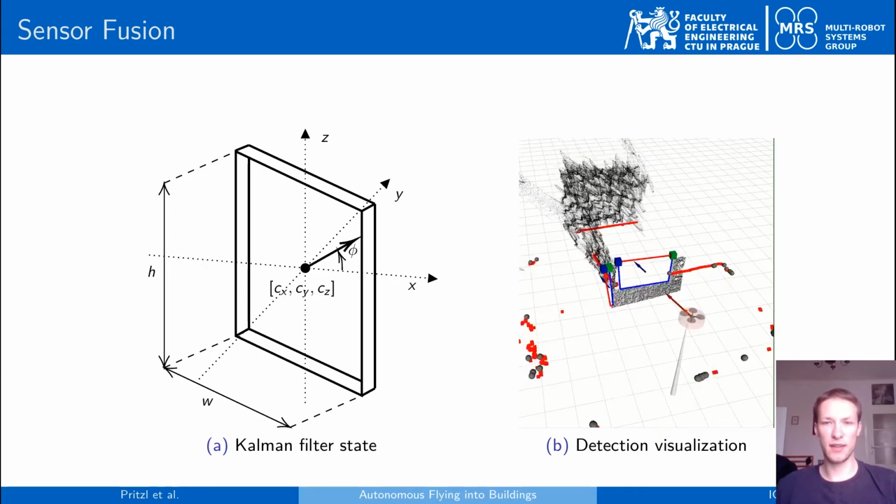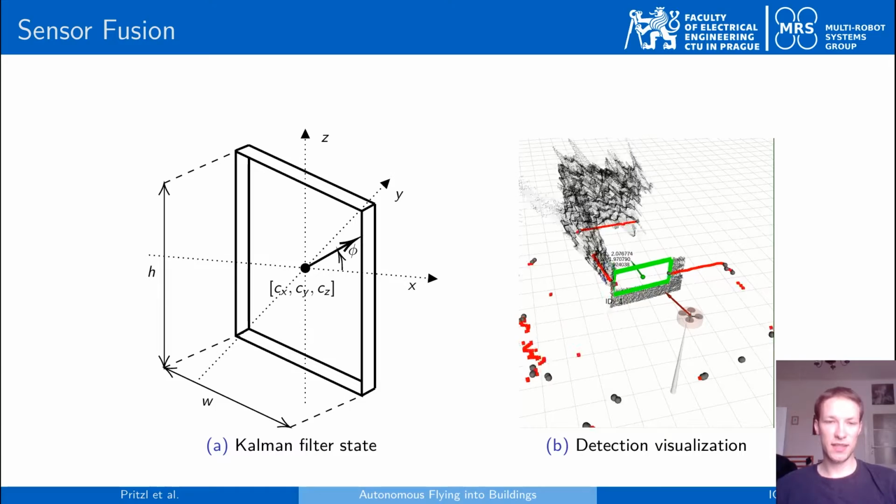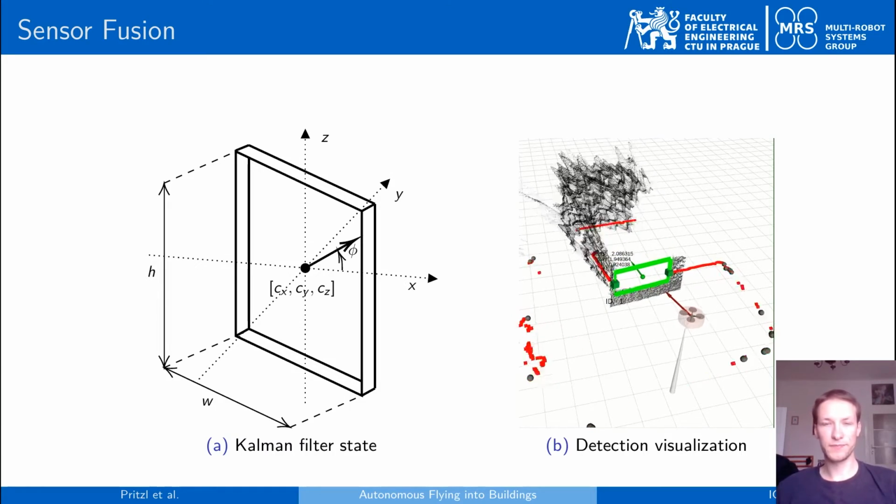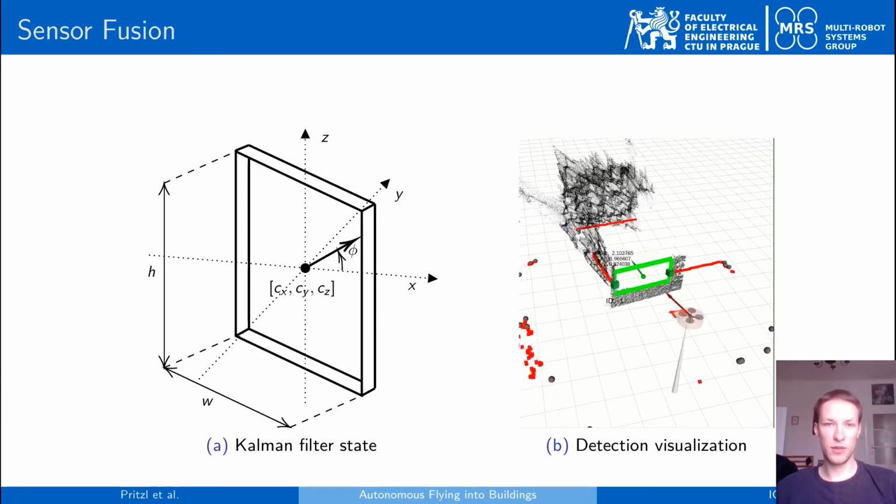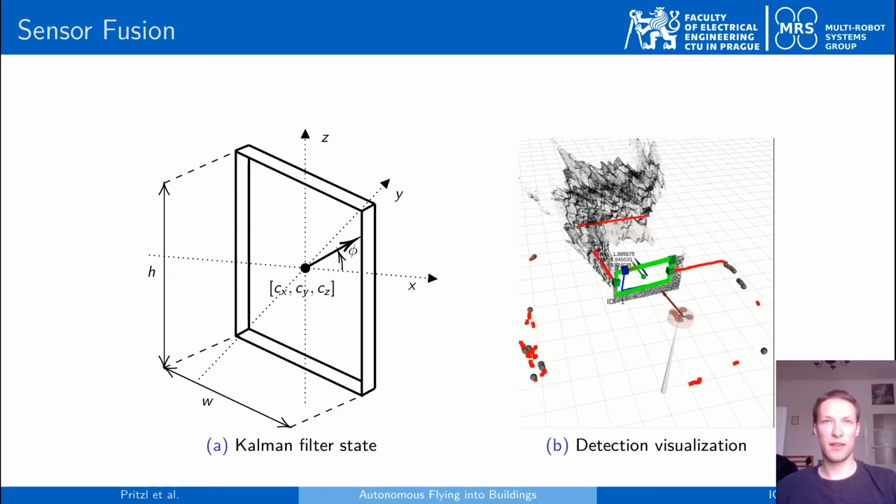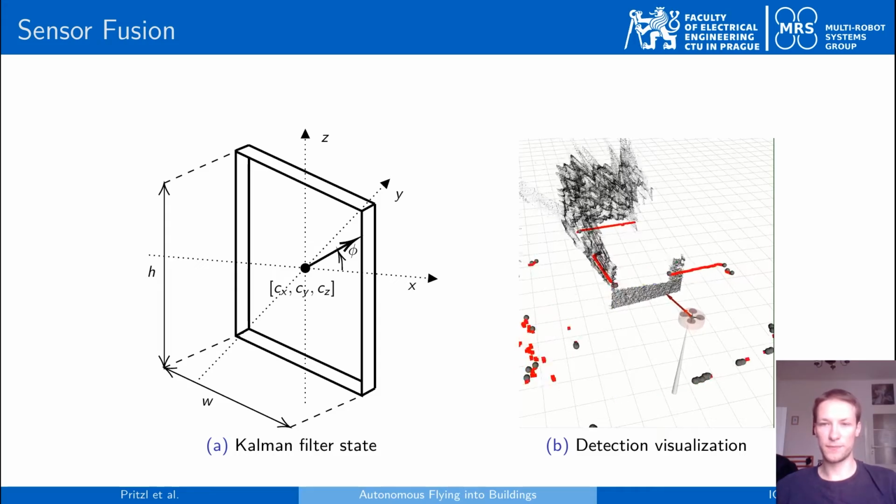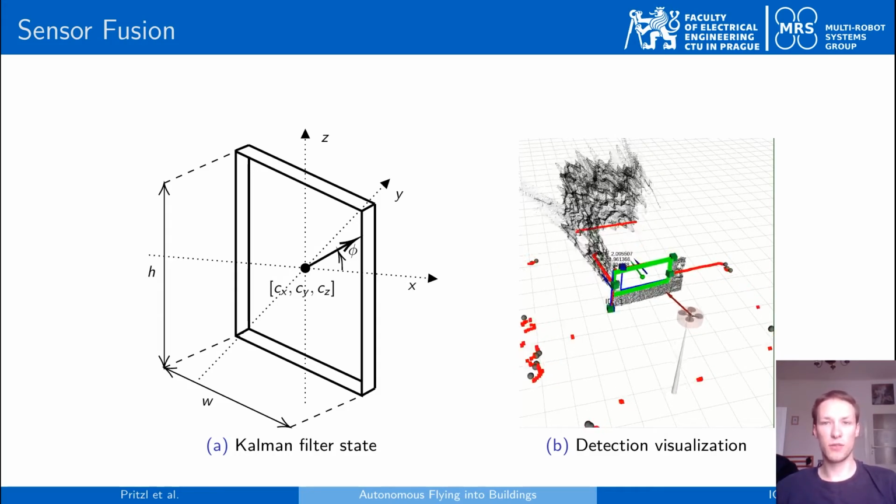Once we have the detections available, we pass these detections to an estimator based on a linear Kalman filter, which estimates the 3D position of the center of the window, the orientation of the window in the horizontal plane, and the actual size of the window, consisting of the width and height of the window. This estimator enables three different modes of operation.